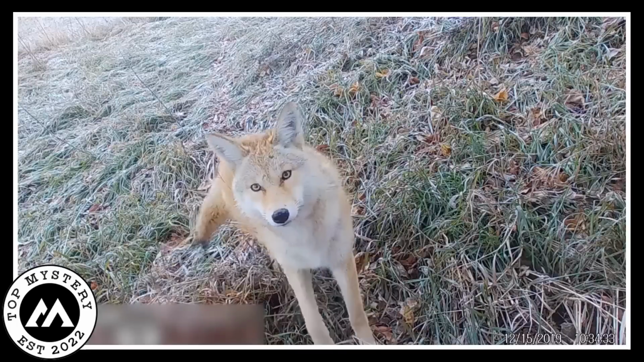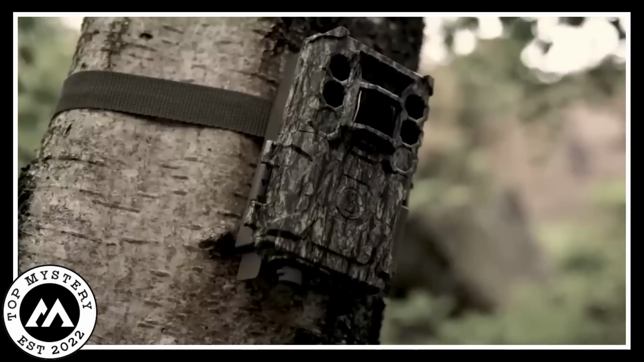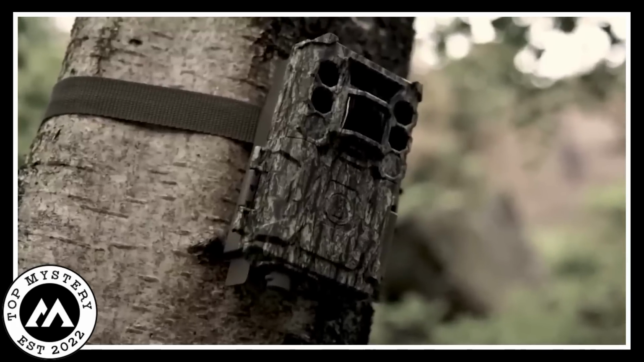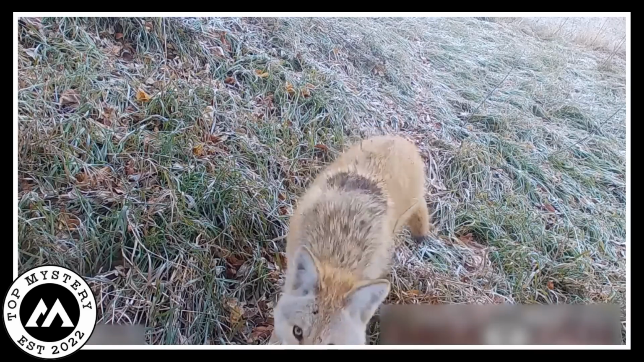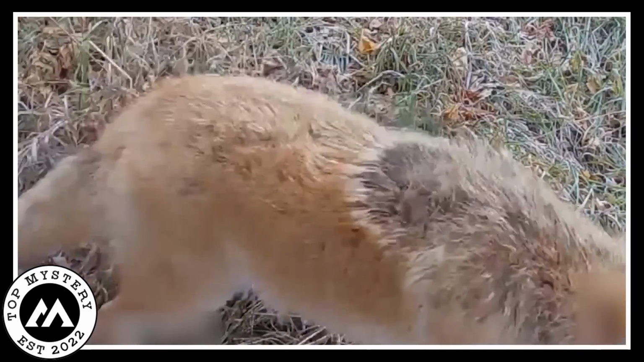Thief coyote. Get ready to be amazed by this camera tale from the wild. So there's this trail camera, right? It's chilling in the woods doing its job. Suddenly, a sneaky coyote shows up. The camera catches its attention, and the coyote, curious as can be, comes closer. It's like a natural mystery unfolding.